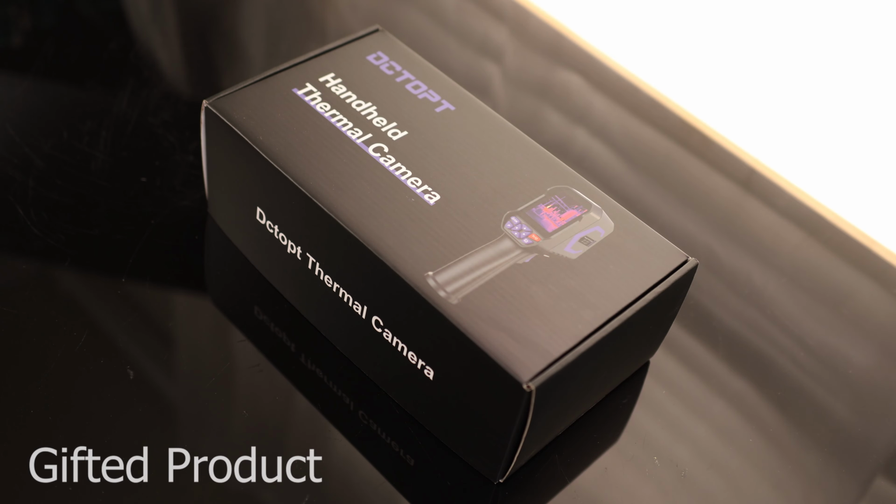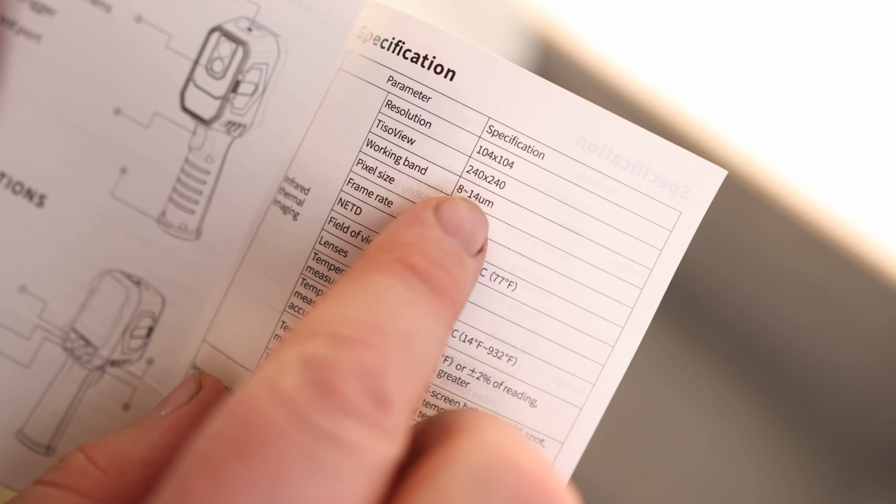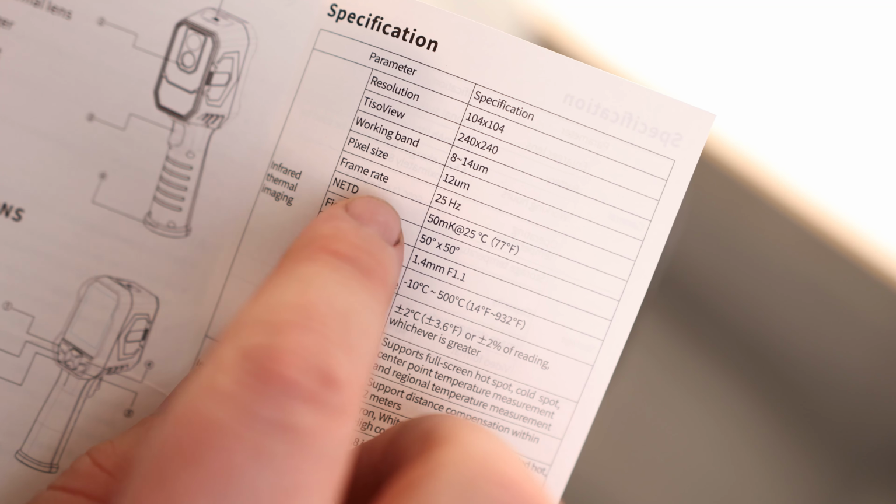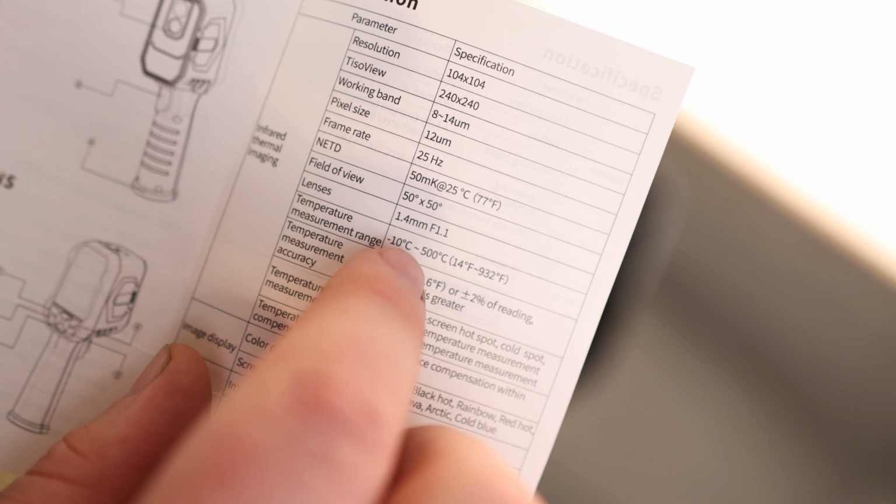Today I'm taking a look at the handheld thermal camera. It does come with a user manual. It says it has a resolution of 104 by 104 with a TISR view of 240 by 240. Working band is 8 to 14 micrometers. Pixel size is 12 micrometers. Frame rate 25 Hz. 50 MK at 25 degrees Celsius or 77 degrees Fahrenheit.